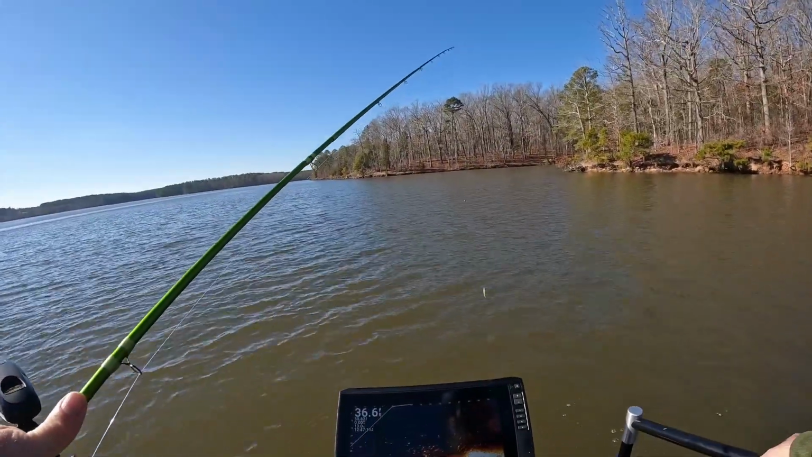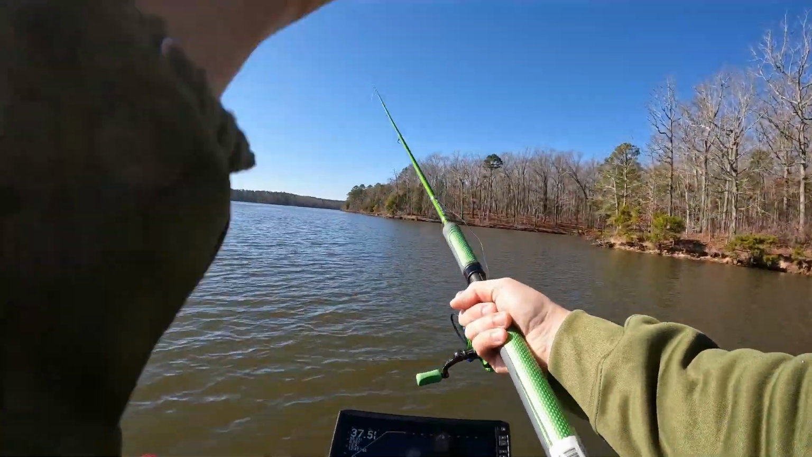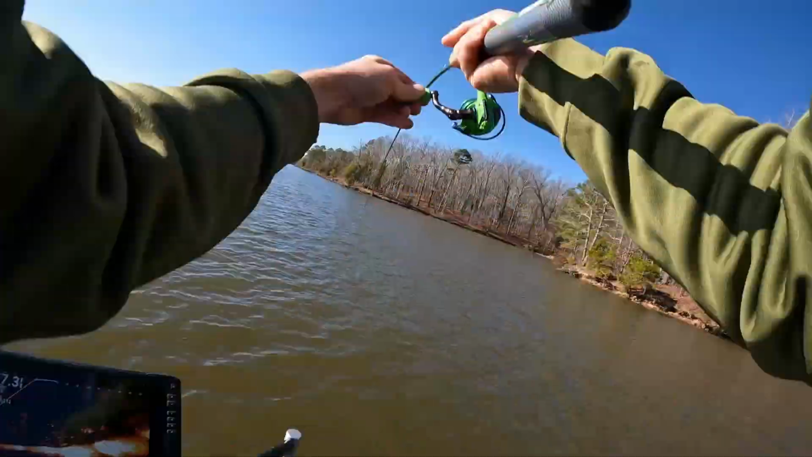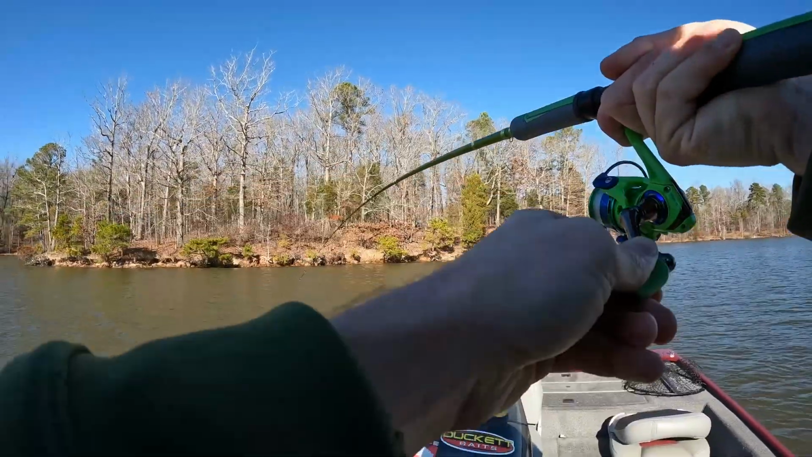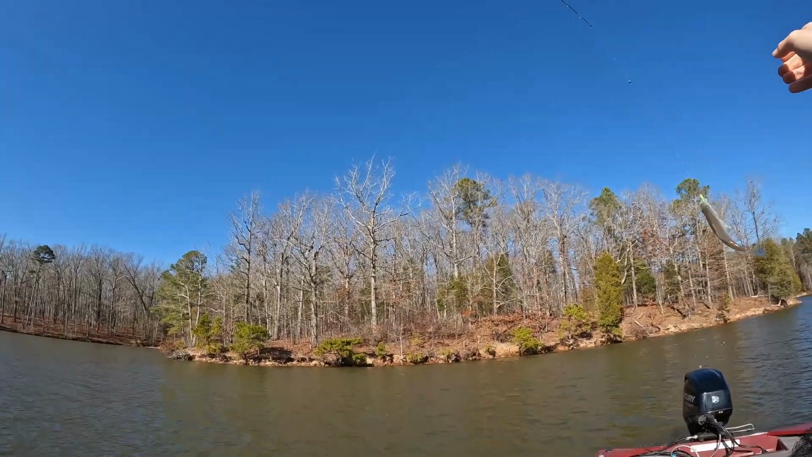Eater size crappie. We'll catch one more, and then that's gonna be it for us for today. This is gonna wrap it up right here. Well, nah, he's too small.